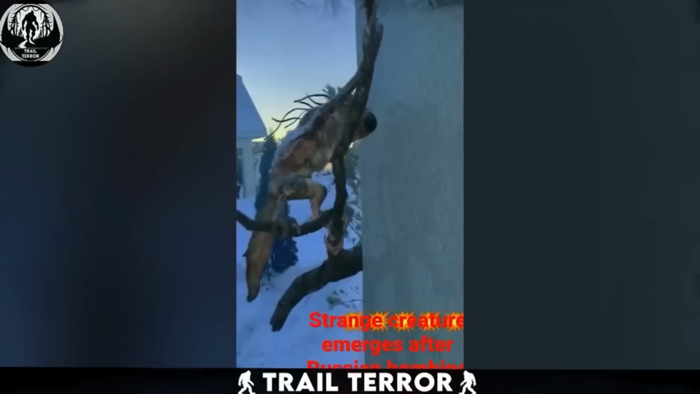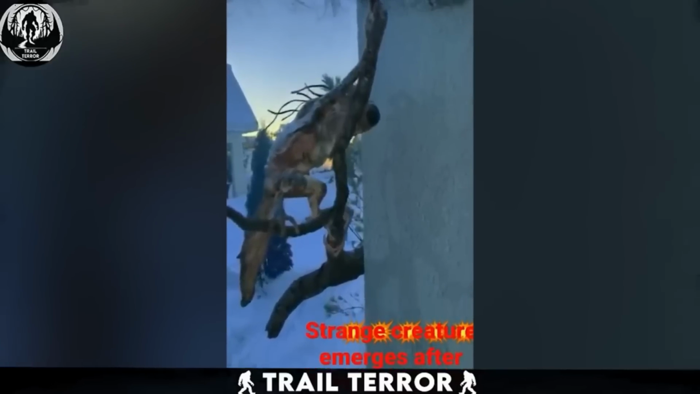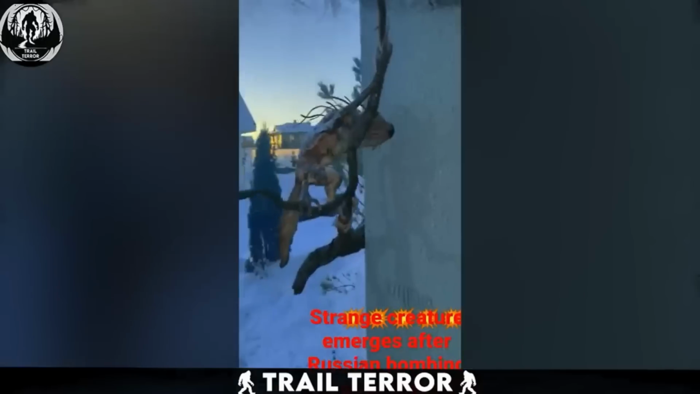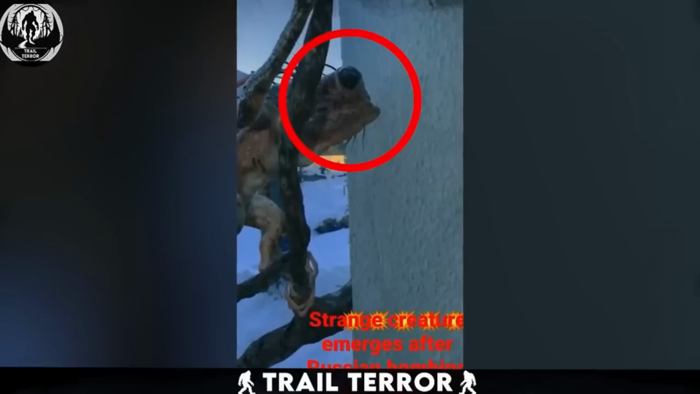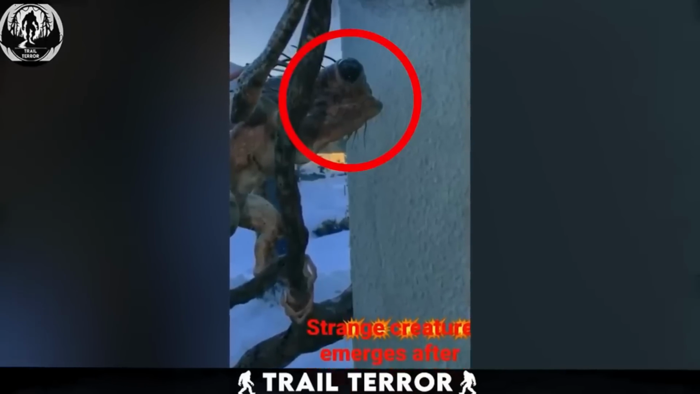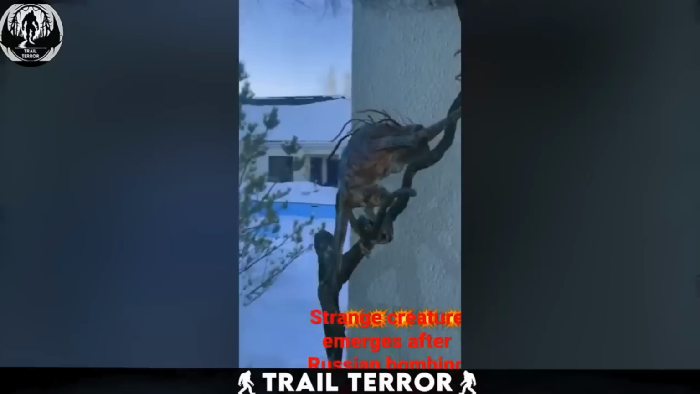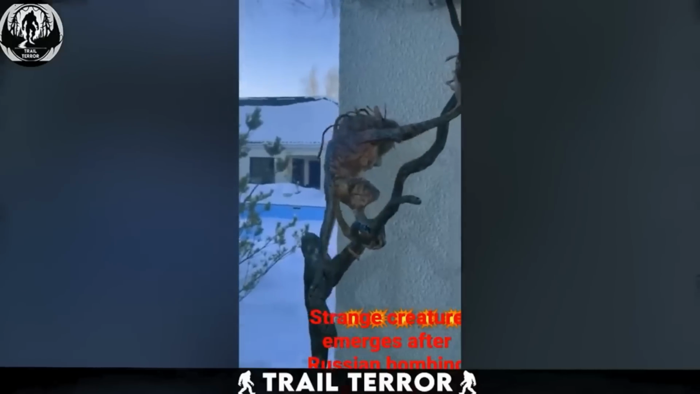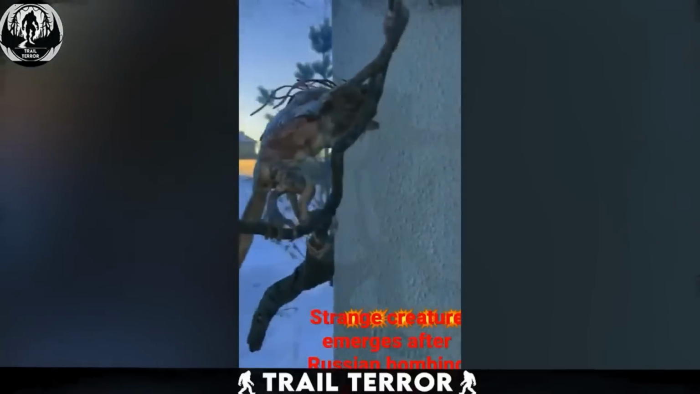It boasts a diminutive body, adorned with strange tentacles protruding from its back. But that's just the beginning of its oddities. Its face is a spectacle in itself, with large, jet-black eyes that seem to pop out and lips reminiscent of a frog's. And let's not forget about its substantial tail and elongated limbs, adding to its enigmatic appearance.